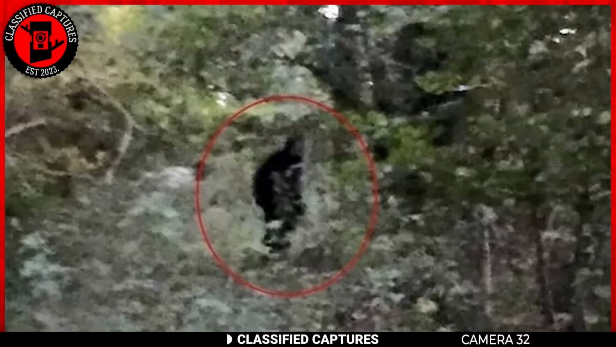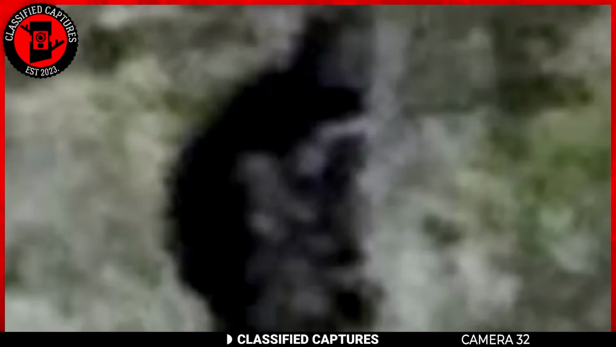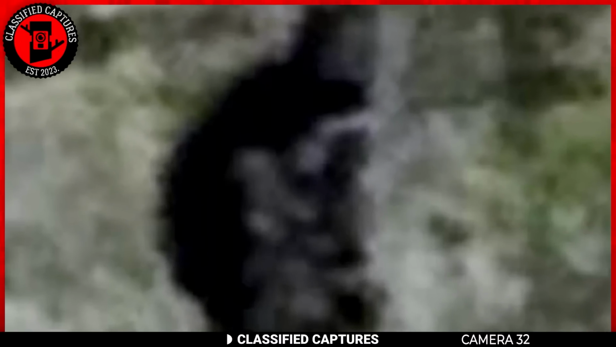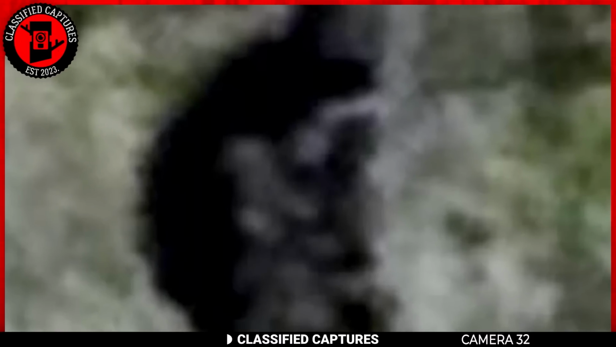It certainly has the shape and features we've come to associate with the legendary creature, but as is often the case, the image is blurry, making it hard to say for sure. Also, this creature appears to be somewhat small, but what do you think?